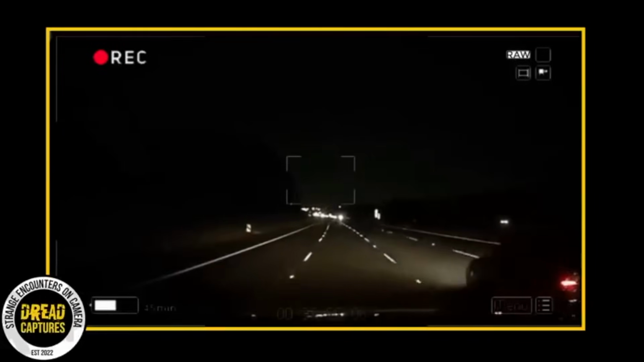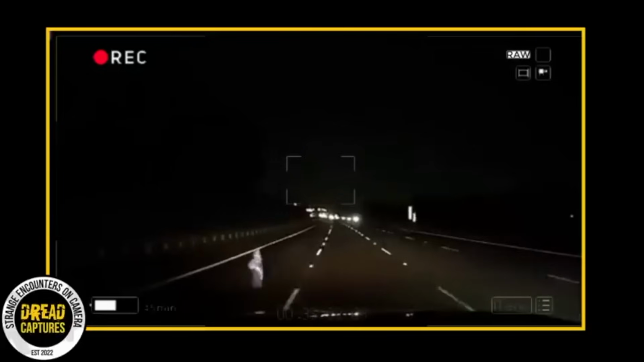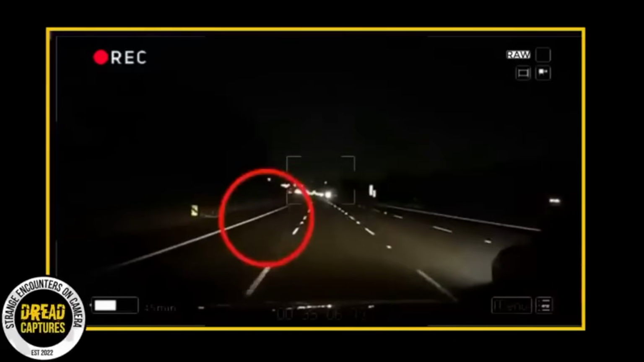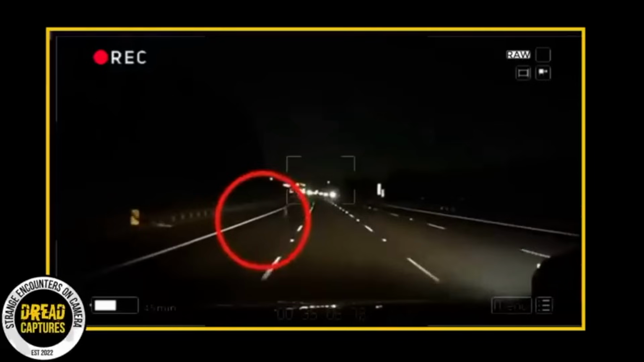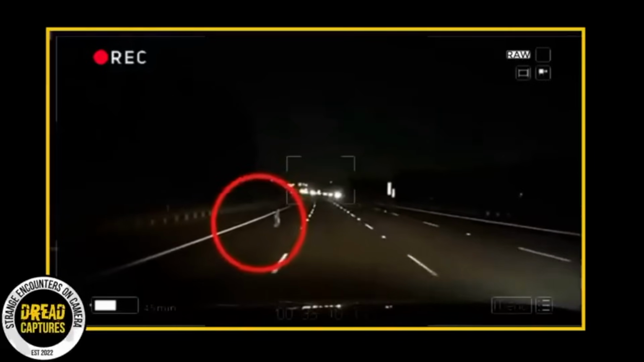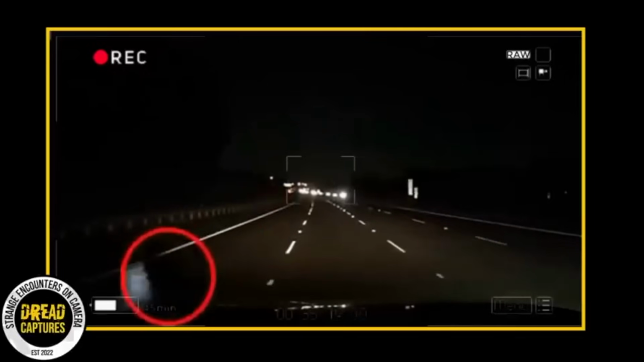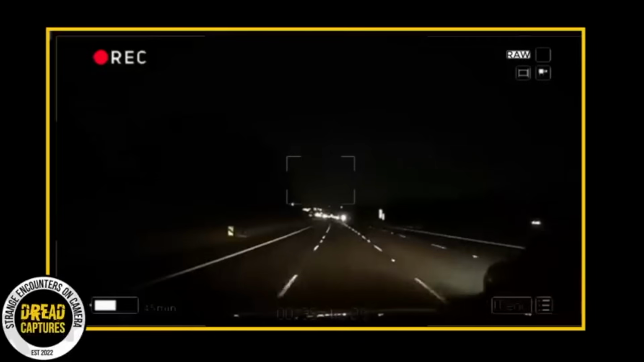Mitch Cooney uploaded a clip on Facebook that's got everyone talking. It's from a dash cam and it shows a car driving down a road at night. But here's the thing that everyone's talking about. On the left side of the road, there's what looks like a child, just standing there, not moving.